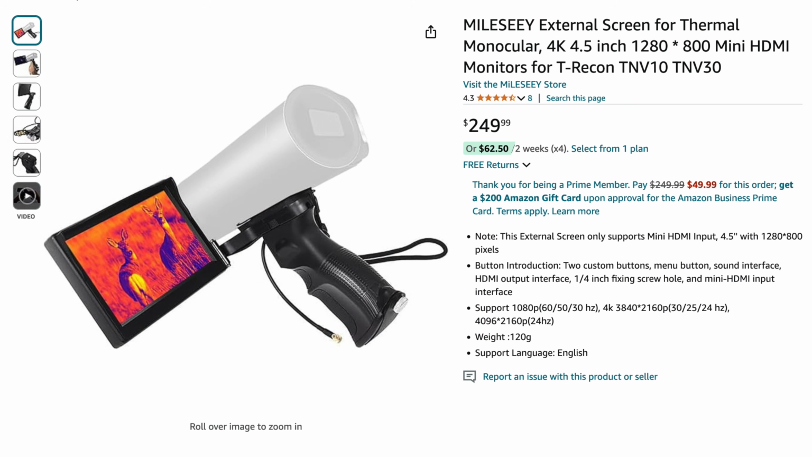I also have linked the external monitor screen in case you want to check that out. This was priced at around $250 at the time of this video. I picked one of these up and I think it's a really nice addition since it's made specifically for the setup and it fits the unit perfectly.